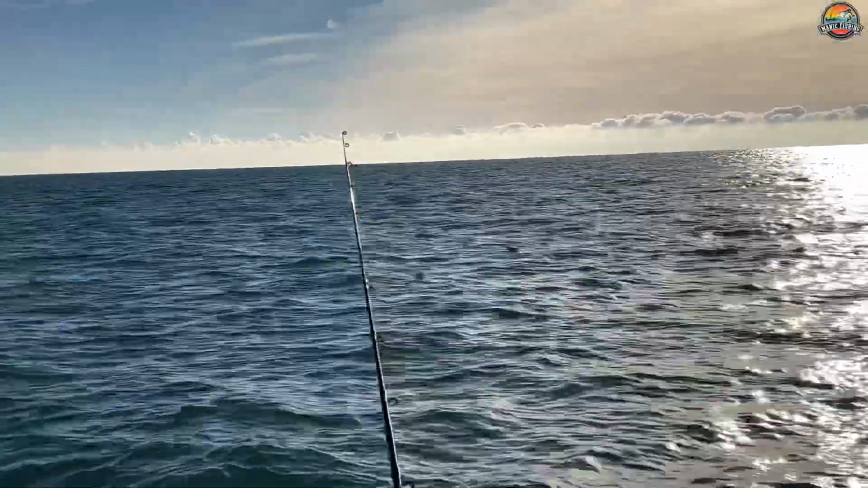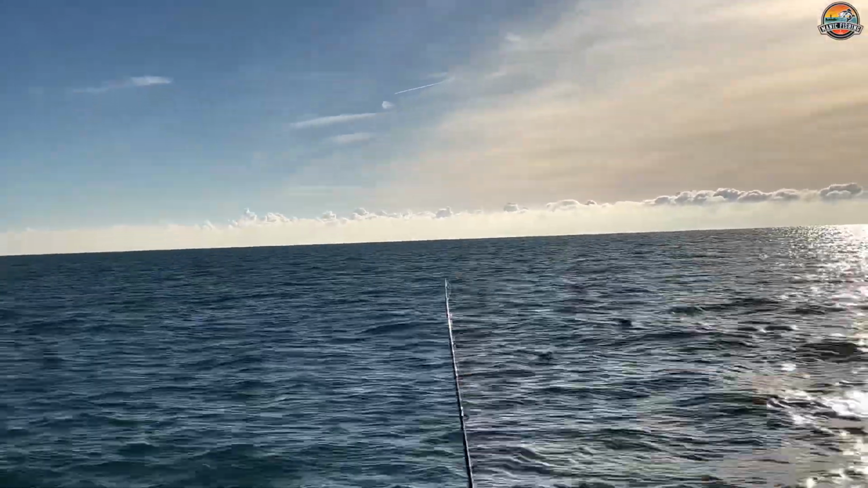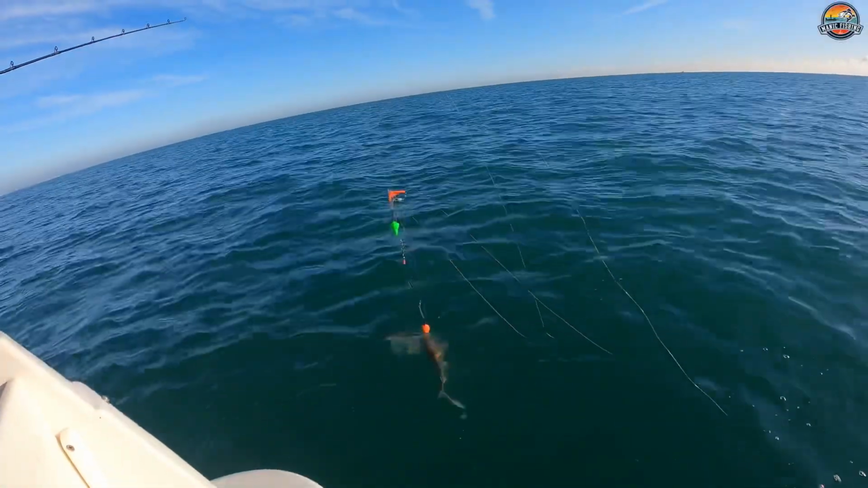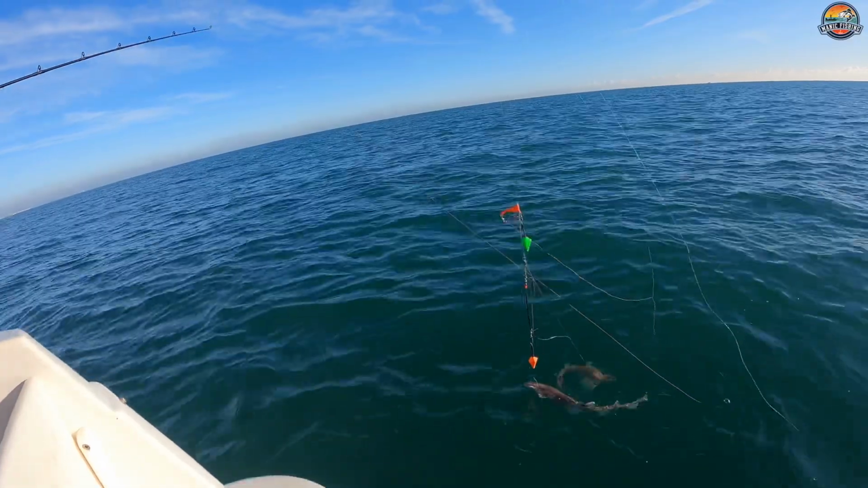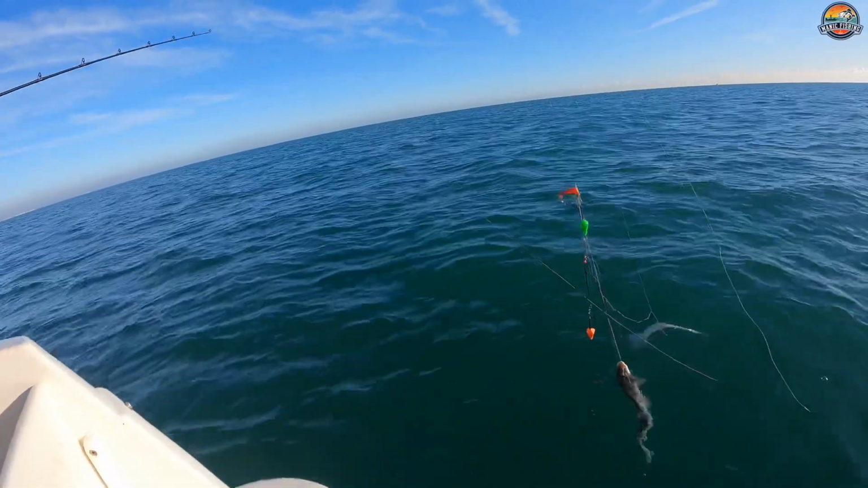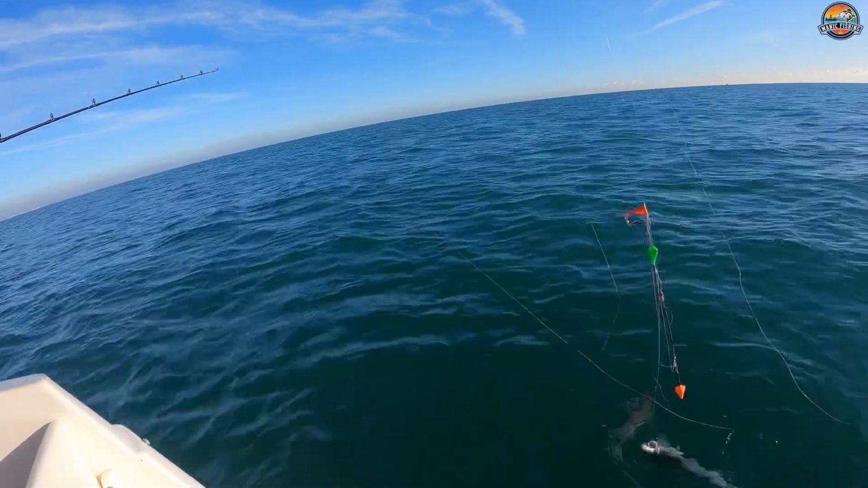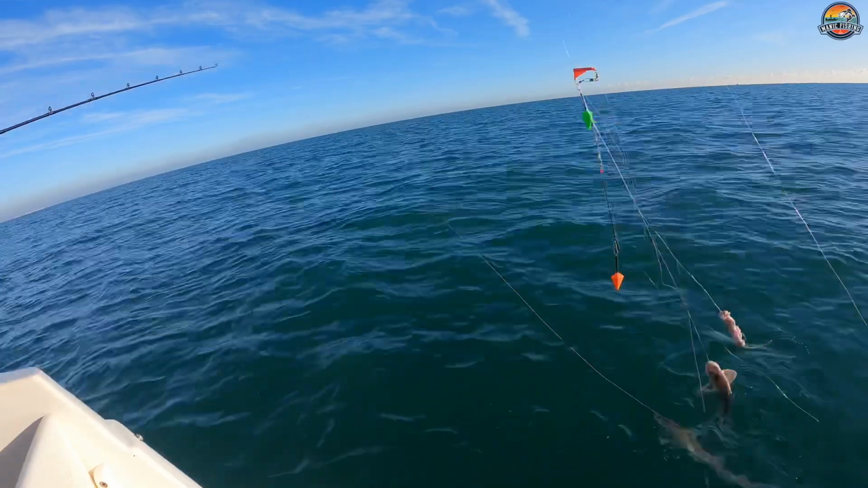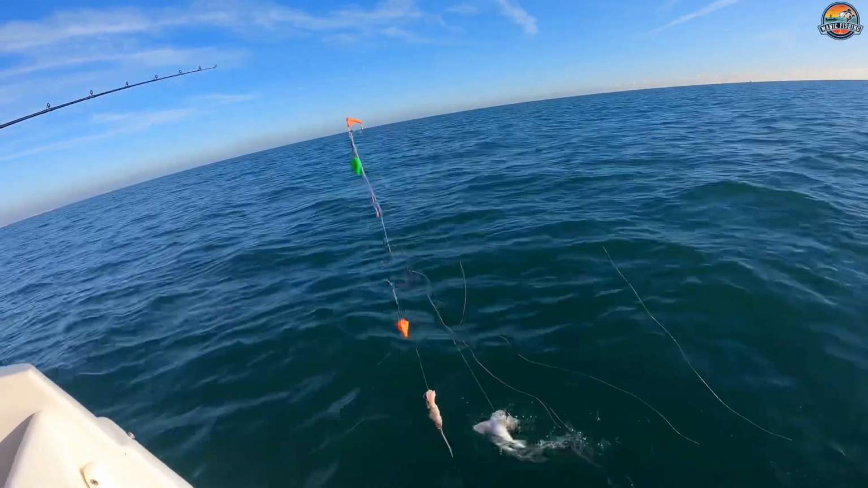So I'm just starting to get an inquiry on that rod. All right, okay, that looks promising. Wow, what a mess. What a mess I got myself in here. So I've got two dogfish on, I've caught both my lines. One's off, fortunately. But yeah, I think it's time to go.